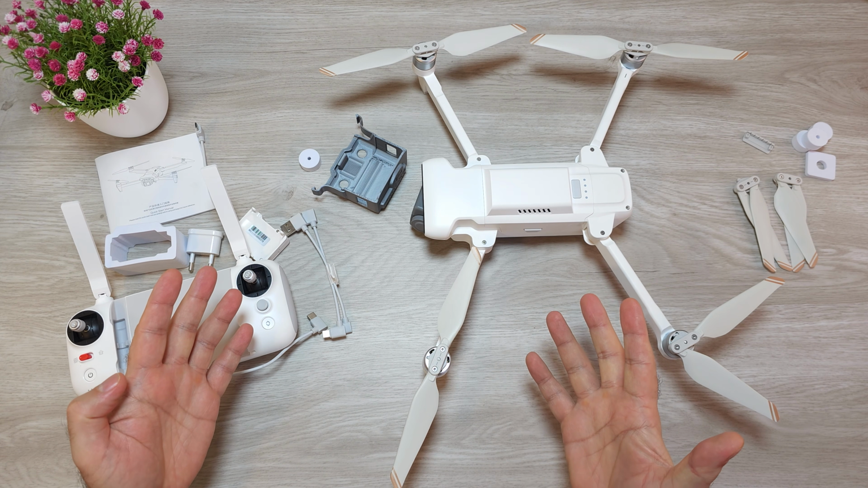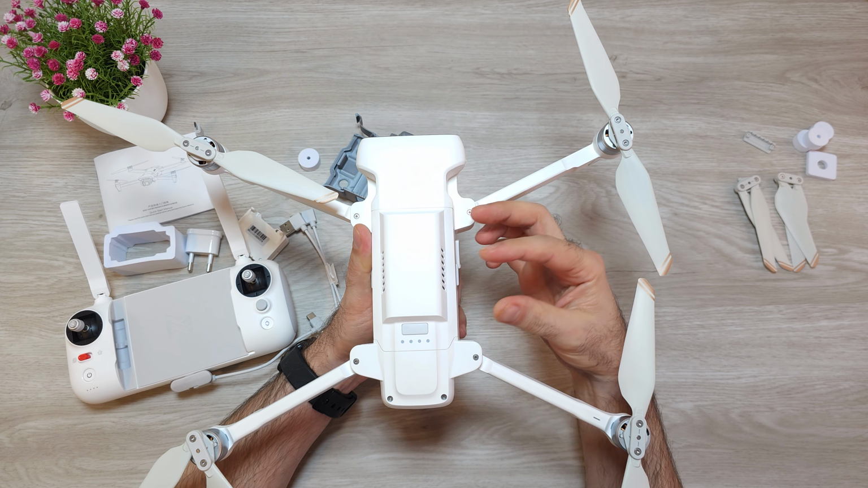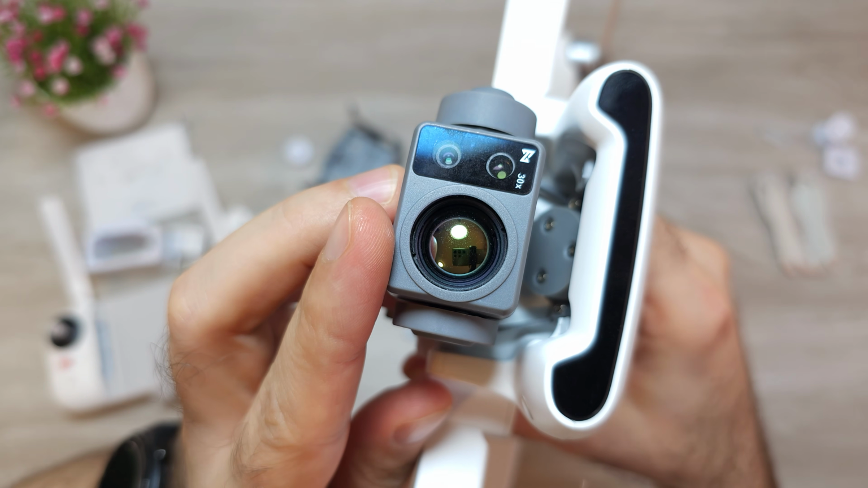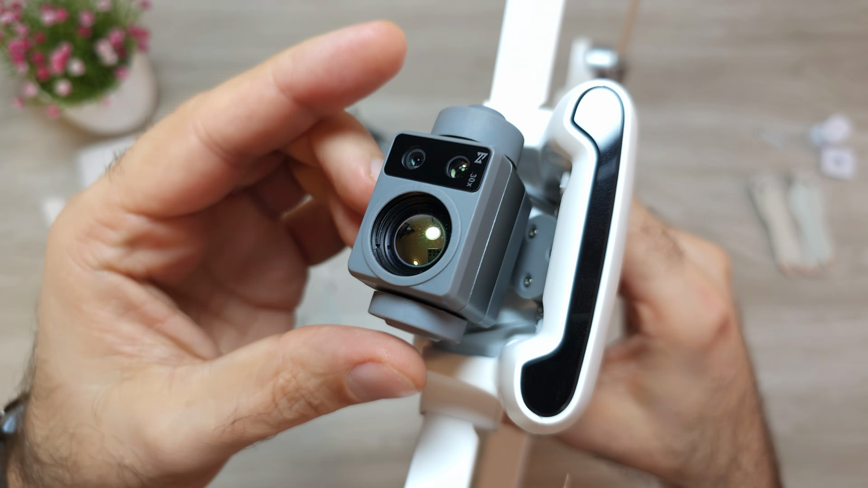I think this is a very cool and useful Fimi model. It provides a long flight time. The thermal camera serves perfectly for search and rescue, solar panel farm diagnostics, and other similar tasks that require thermal imaging.